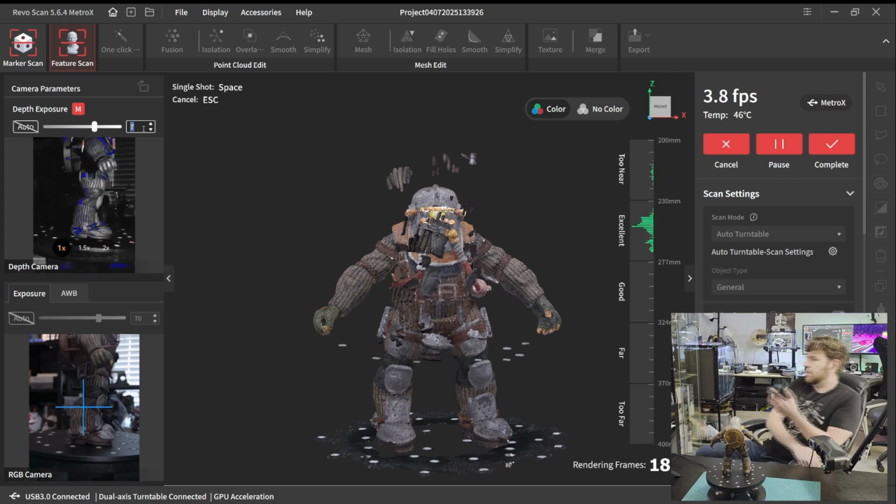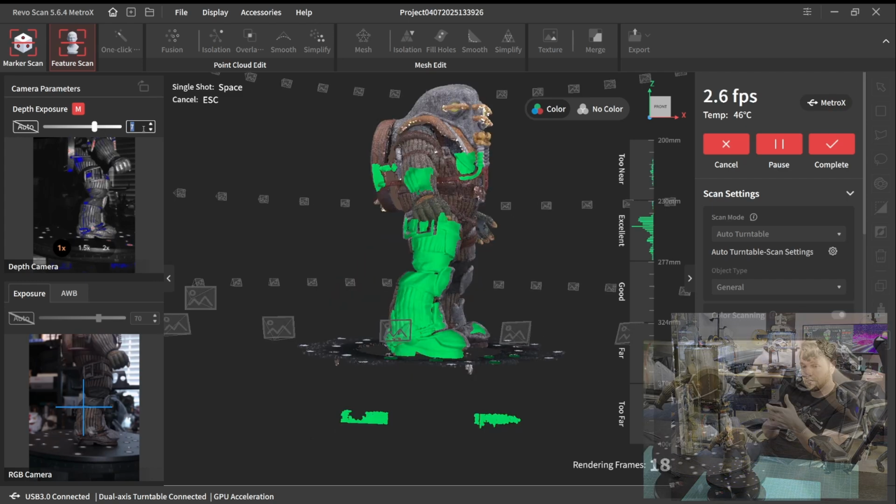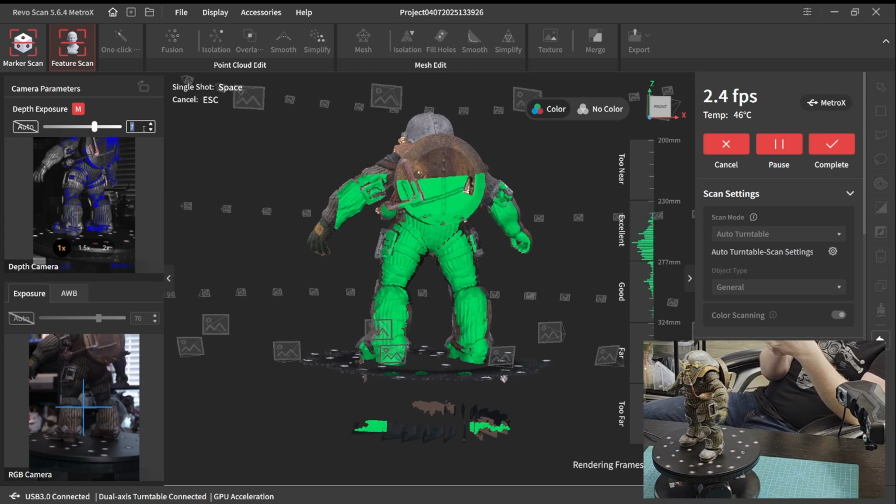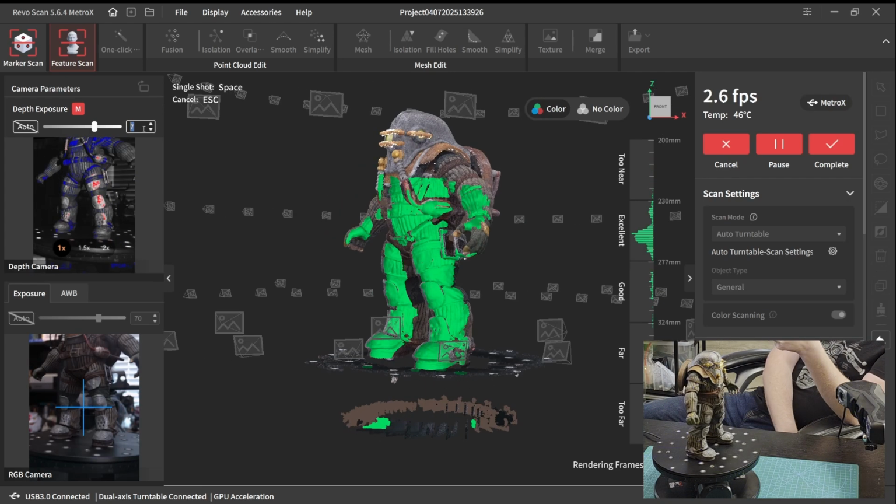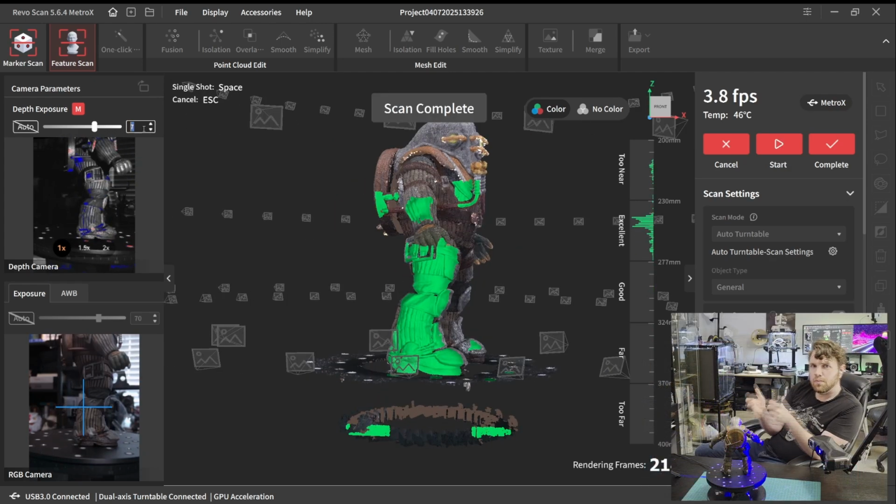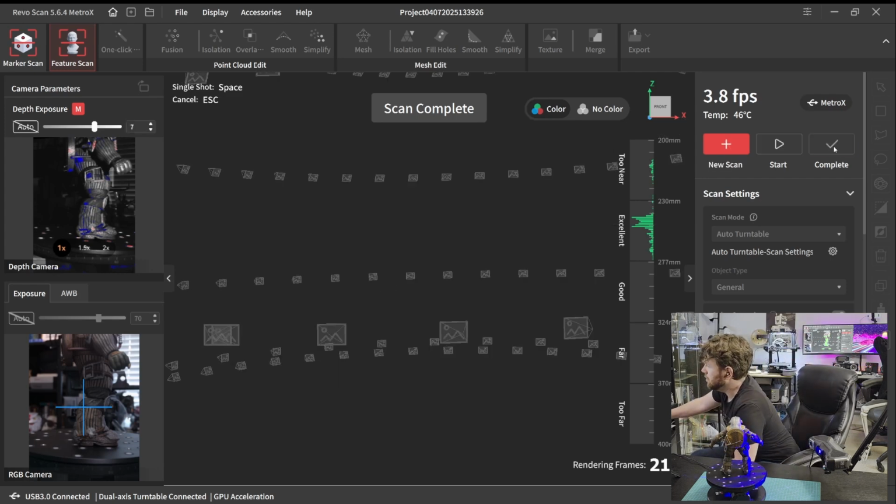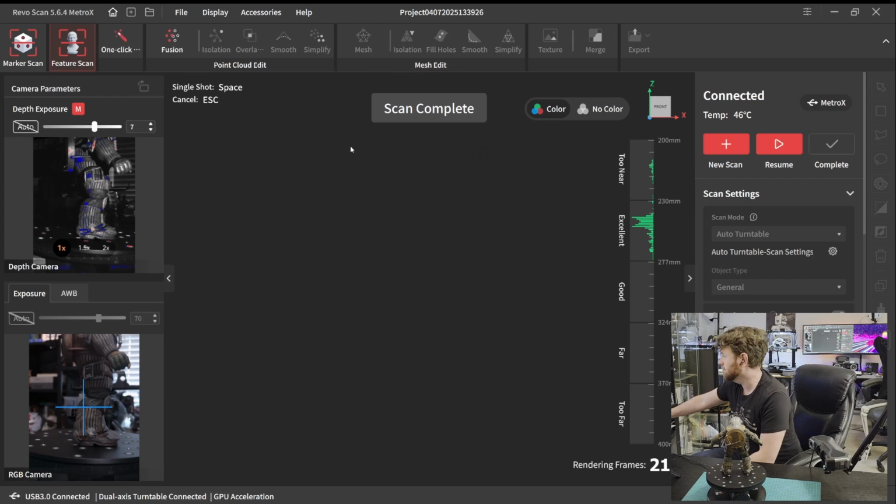All right. Nothing like changing settings on the fly. So let that scan. Scan complete. All right. Let's go ahead and head over to the big computer and do some post processing.